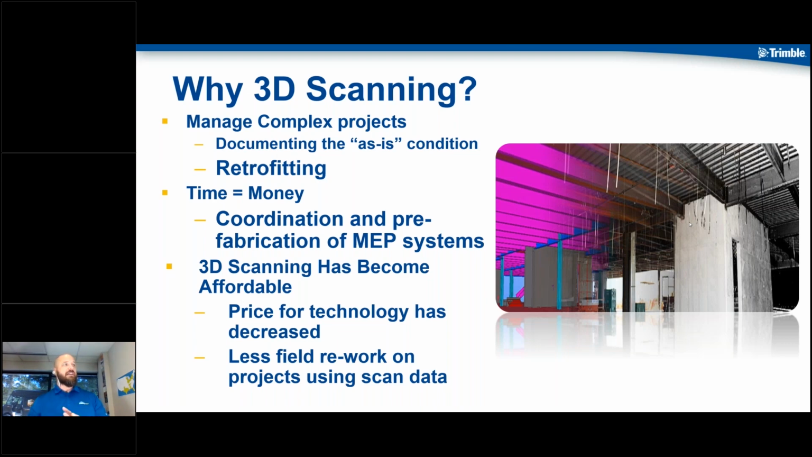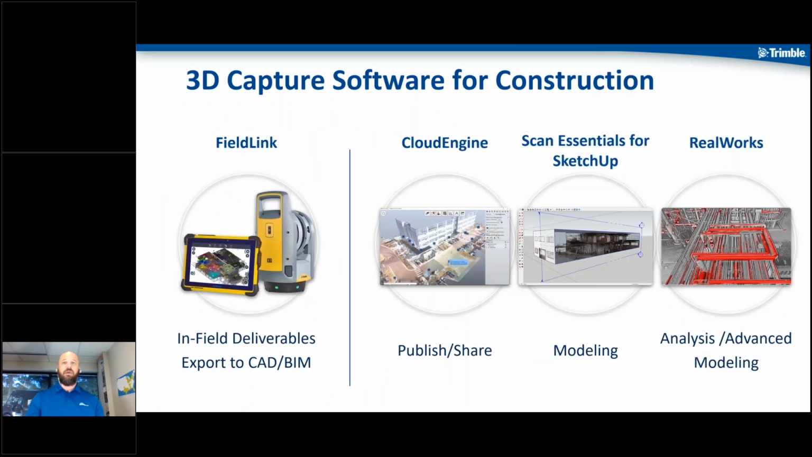The biggest thing with scanning is working in as-built conditions and retrofitting spaces. Scanning is really becoming affordable. The price of scanners has dropped dramatically. When I first got into the industry as a contractor, scanners cost almost twice what they do today, and some of them just dropped again last year as well. But obviously, time equals money. So think about the money or time aspect of going out and capturing as-built conditions versus gathering that data live in the field with a laser scanner. We'll talk through that a little bit more.